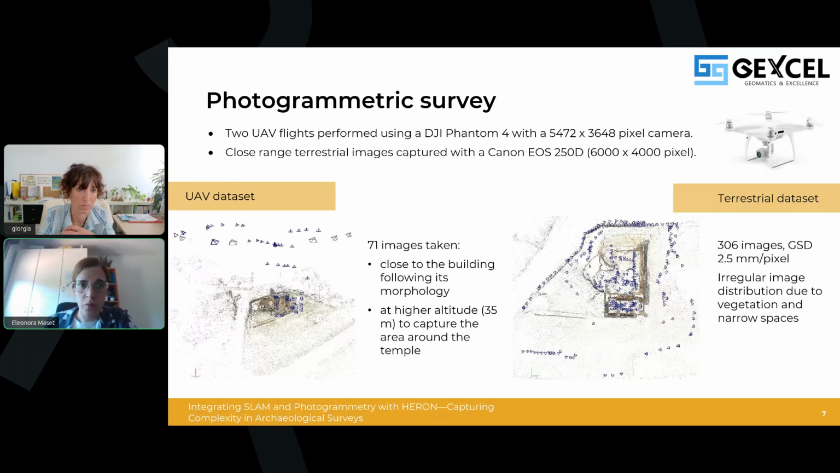Both acquisitions were performed manually without a predefined flight plan due to the presence of several obstacles such as trees and power lines. In addition, more than 300 images were acquired from the ground with a very high resolution. As you can see from the right image, this image distribution is quite irregular, mainly due to the vegetation and the narrow spaces, which made the acquisition for sure challenging.